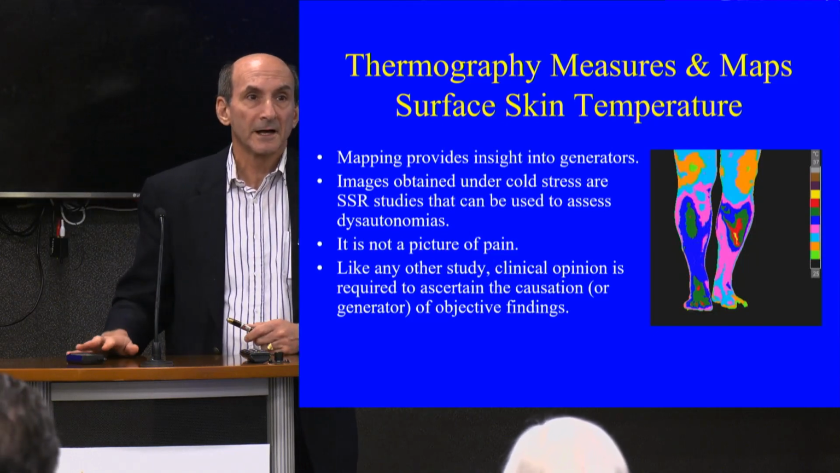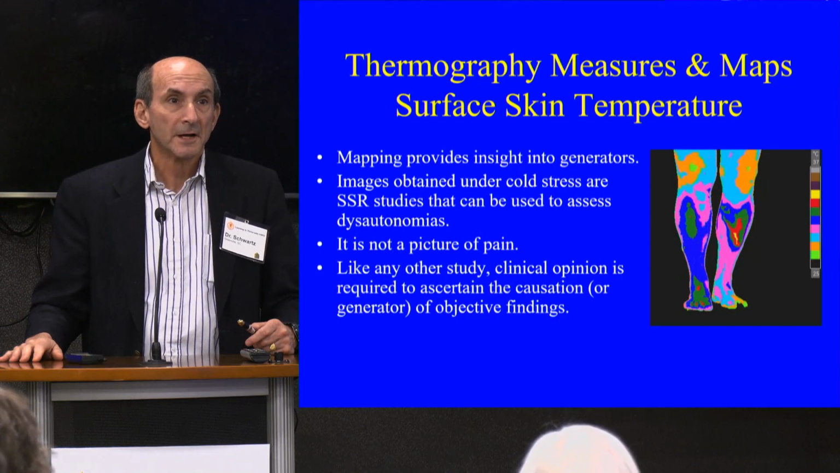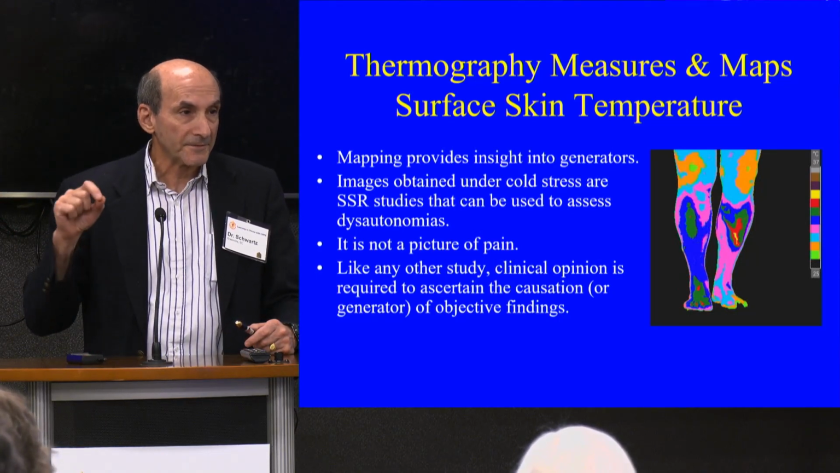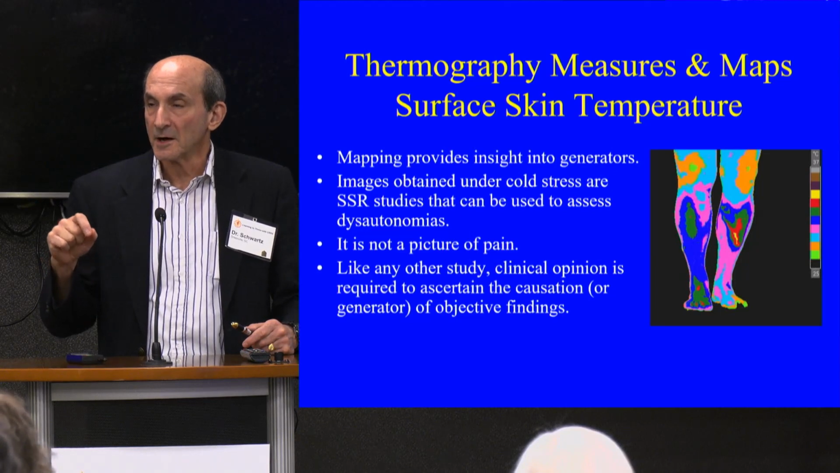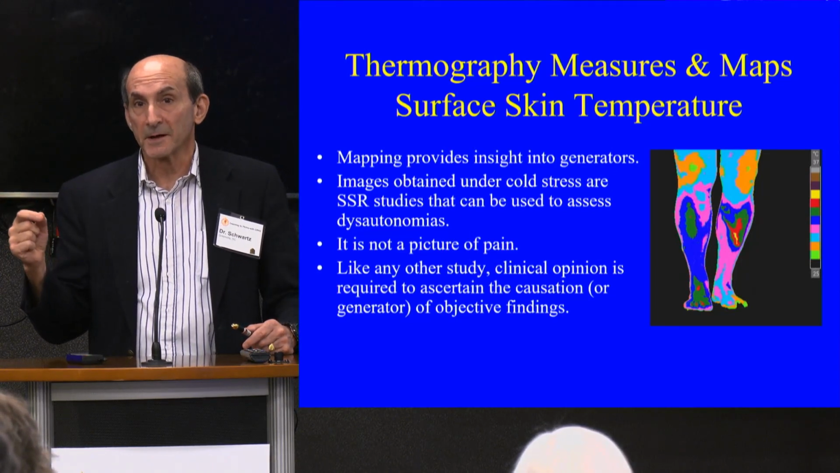And like any other diagnostic study, clinical or medical study, clinical opinion is required to ascertain the causation or the generator of the objective findings. A physician has to see you and do a history and physical examination to make a clinical determination of what this finding means for you.